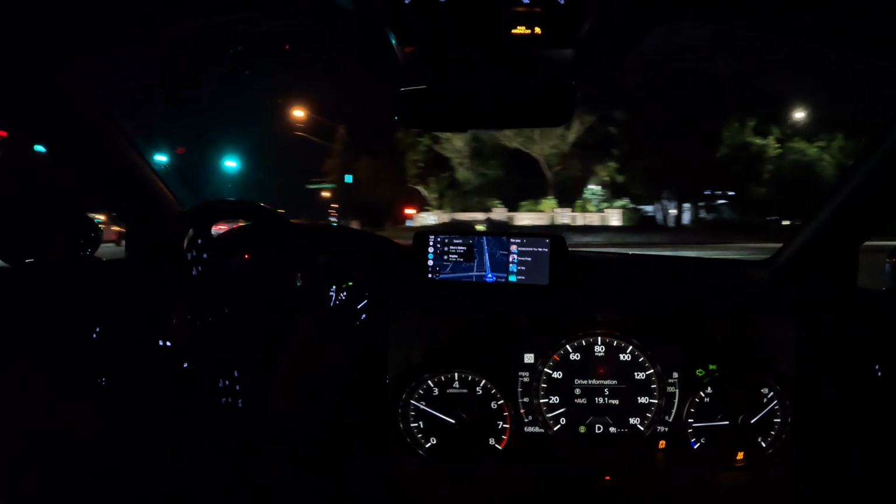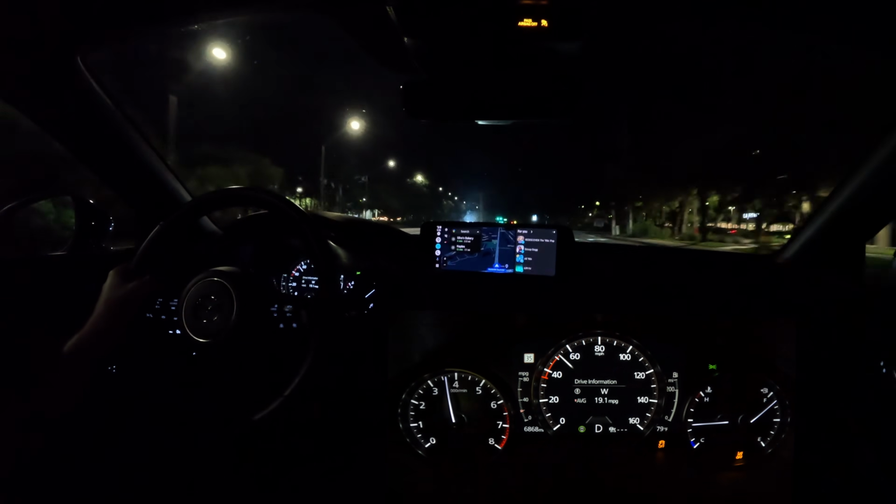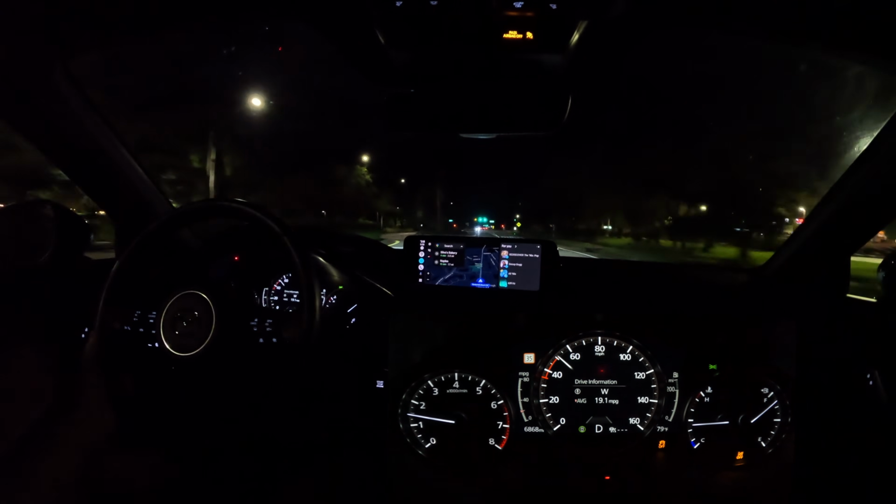Just throw this through the turn. And you just push into the pedal, and it doesn't need to go find another gear because it has all the torque you could want for city driving. It's just so good, so satisfying.